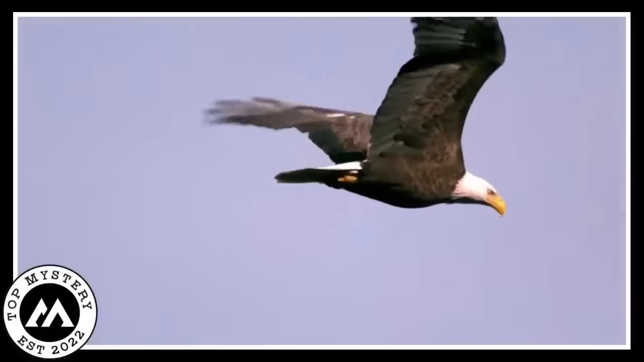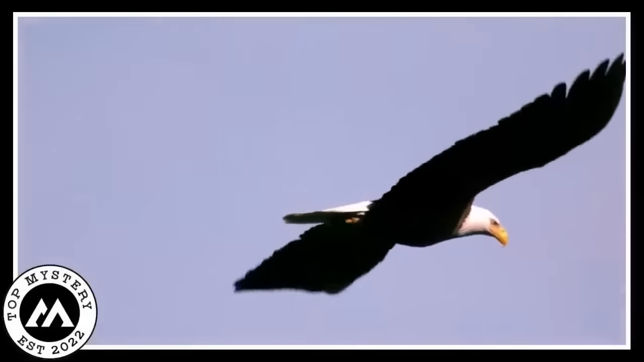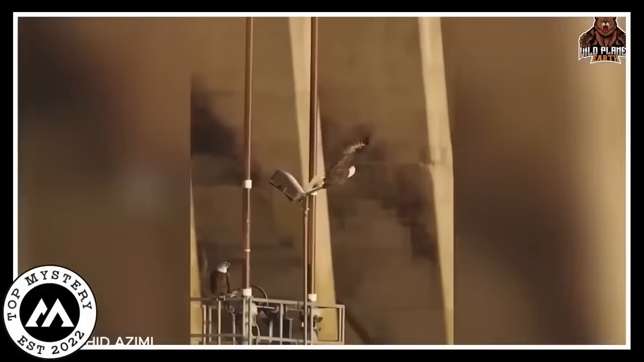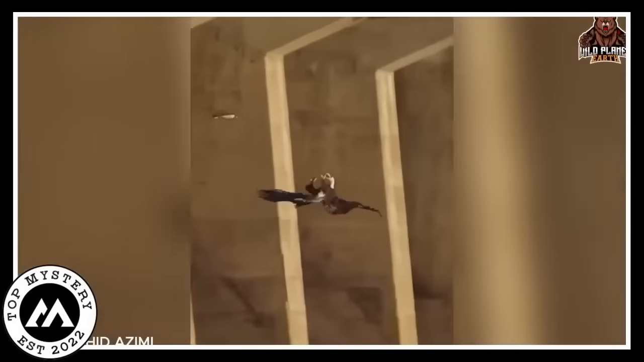Eagle gets attacked. Crazy scene caught on camera, a big majestic eagle soaring through the sky, minding its own business. But wait, out of nowhere, a tiny bird decides to play superhero and takes on the eagle. Yep, you heard it right. The little bird, probably feeling like a feathery superhero, dives down and starts scratching at the eagle's neck. Quick and bold, it's like a lightning attack.